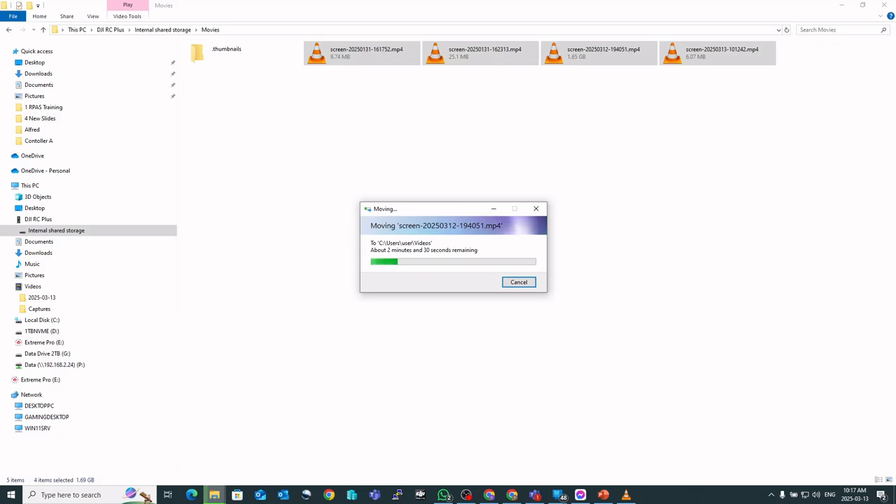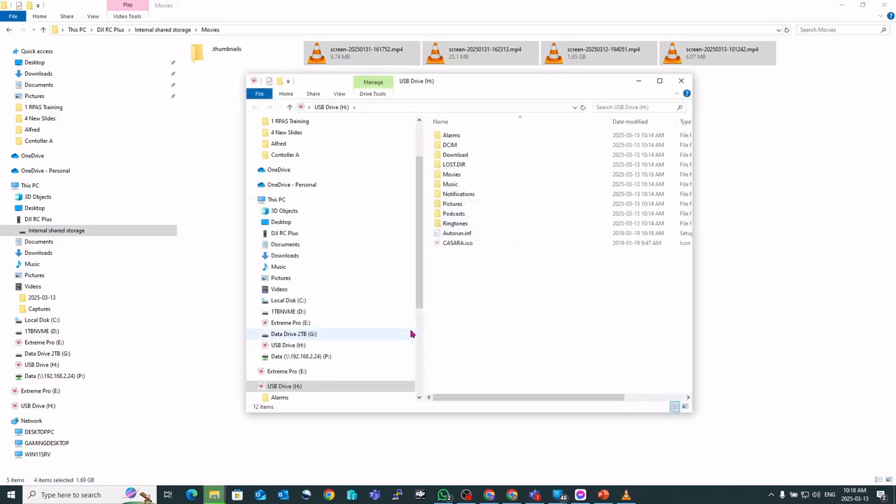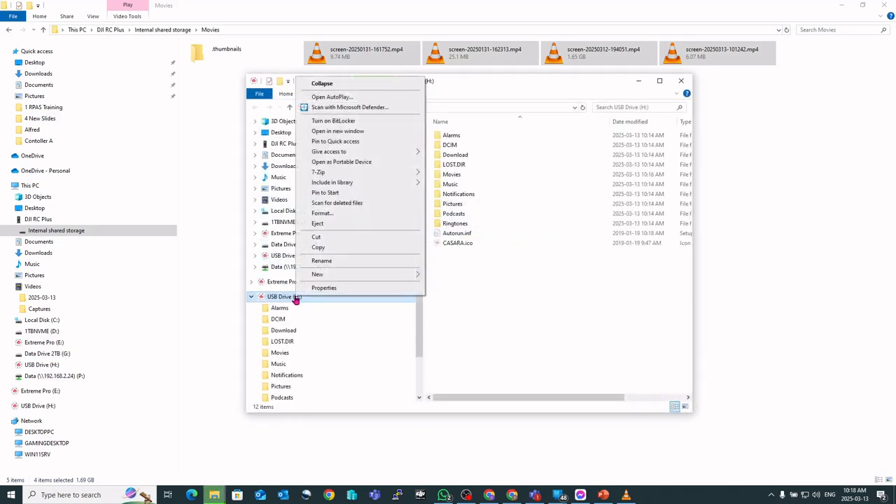If you are having an issue with it not seeing your USB, it depends on the format of the drive. So what I'll do here in a second is I will plug in the drive here so you can see it. So I'm just plugging in the USB stick. It should come up. So there it is there. If I right click on that, and you'll notice that as soon as I plugged it into the drone, it actually made the same folder structure.